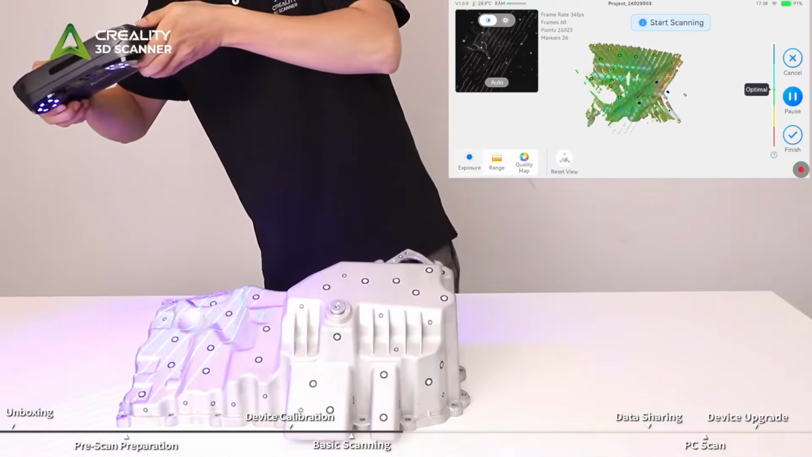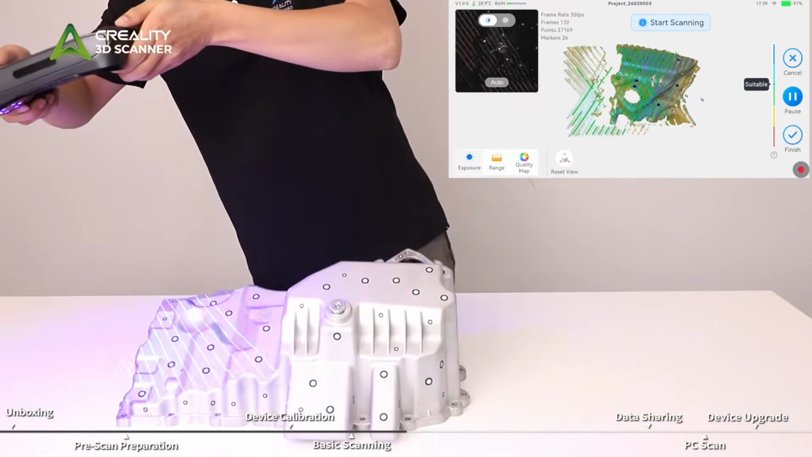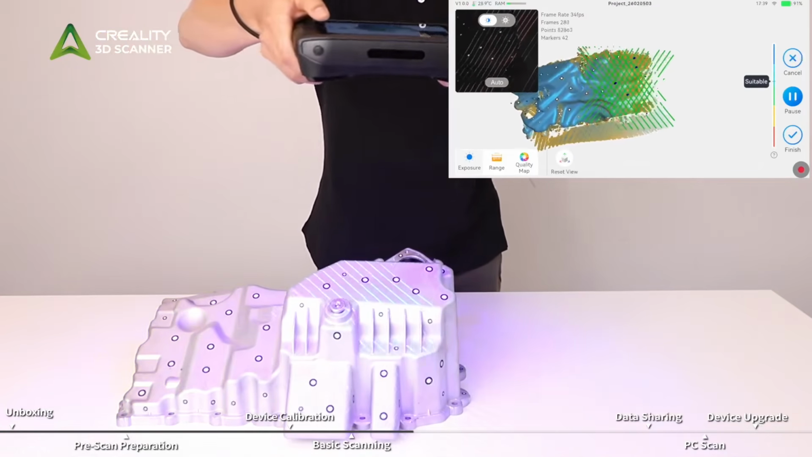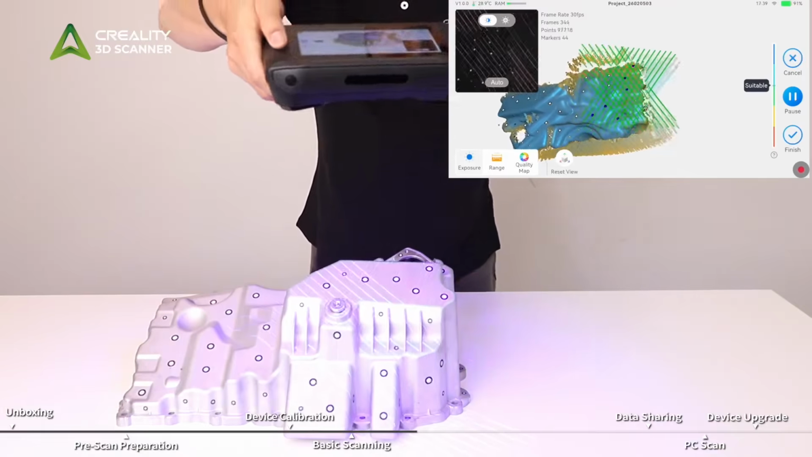The crossline mode is suitable for fast scanning. Move the scanner to fully capture the object. When the color turns dark blue, it indicates good quality.